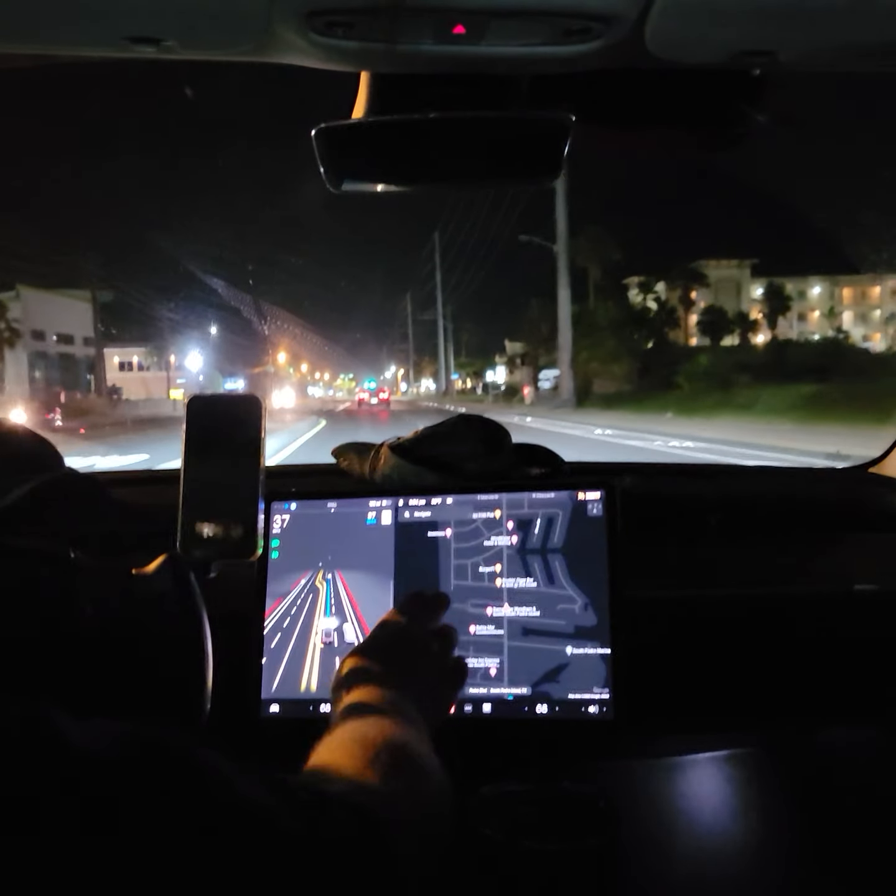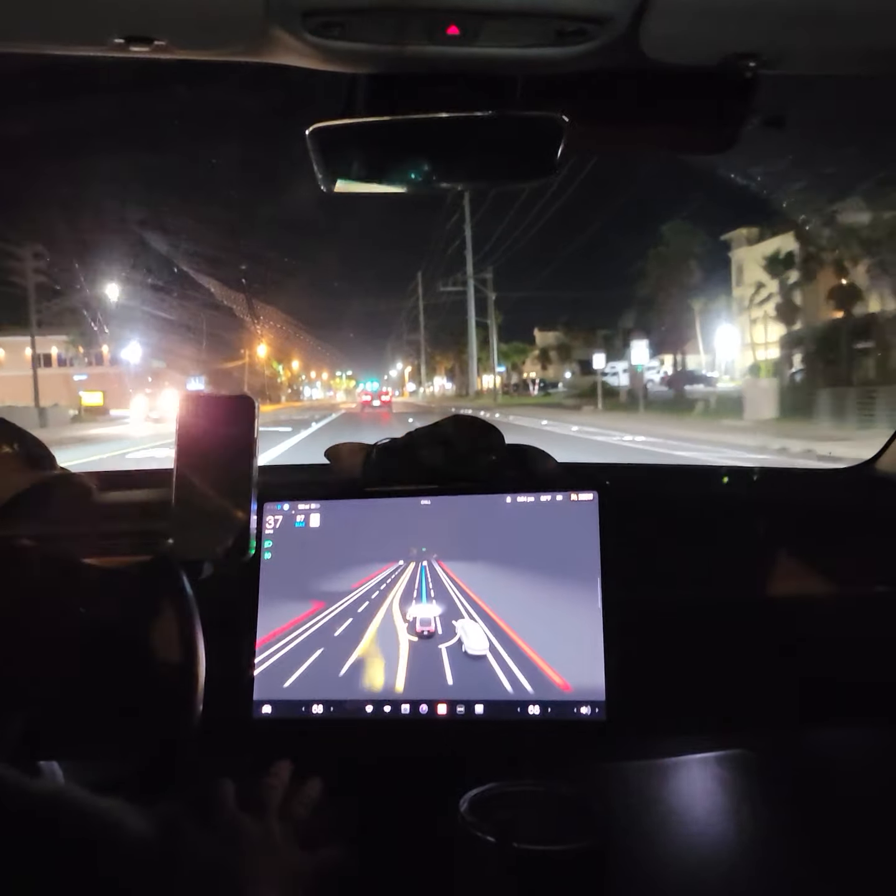Screen. That was weird. Oh, look, that's driving a map. That's not weird.